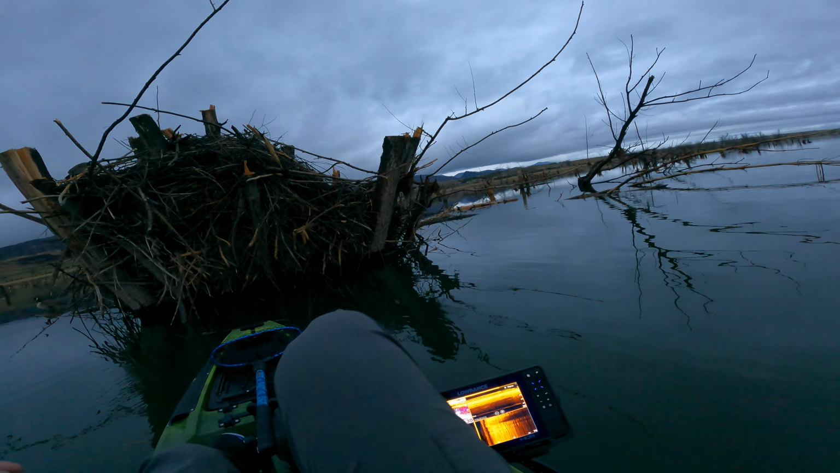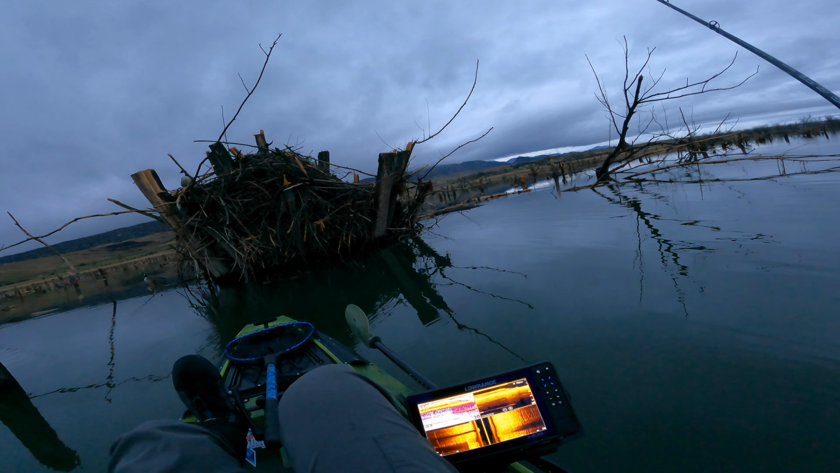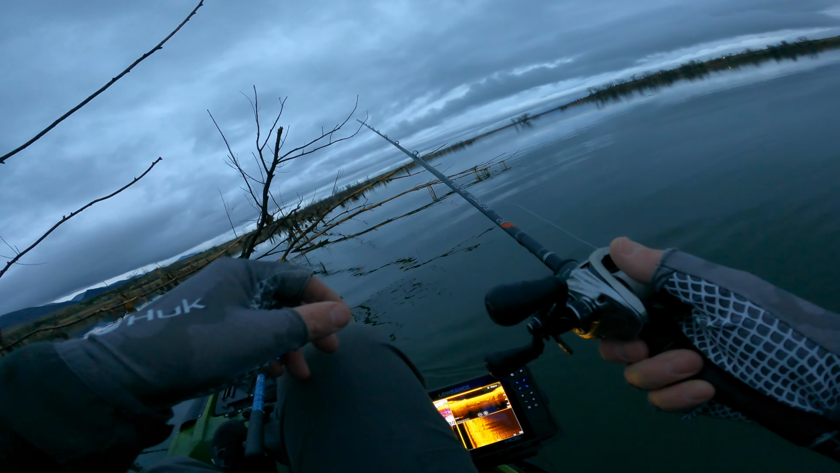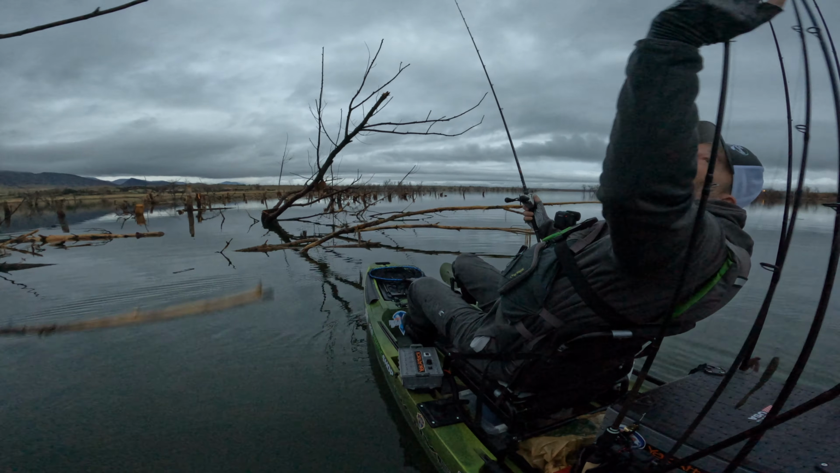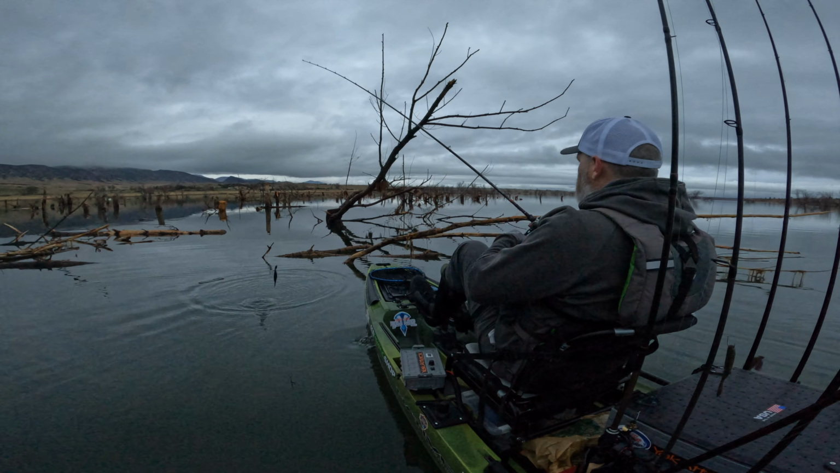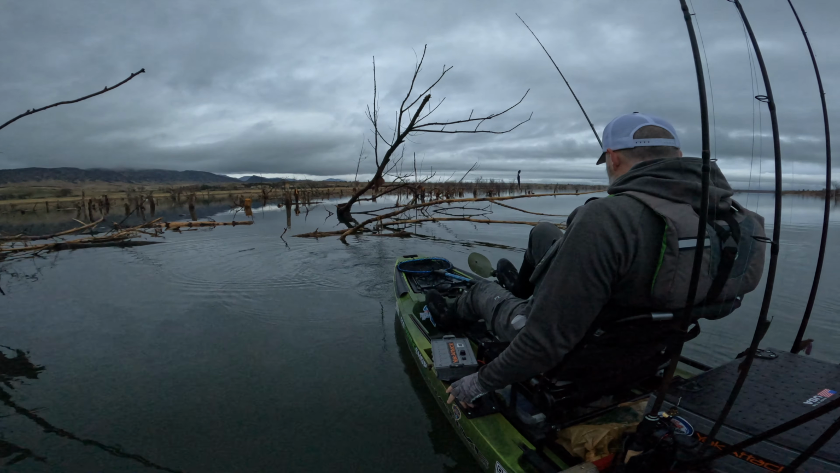Look at that. Second cast after getting unsnagged, we're right into a tree. At least this one's water level, though, and not head high. I'm killing it today. Now I'm going to knock my camera with these branches. Oh, geez, what are you doing, dude? Okay, let's get the heck away from this beaver dam. This thing is just causing me problems.